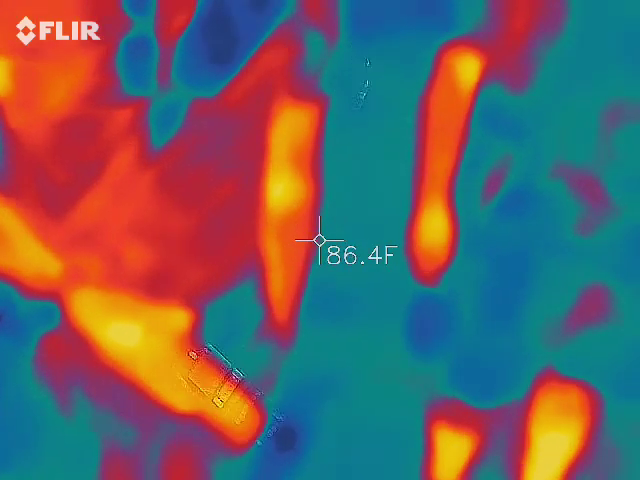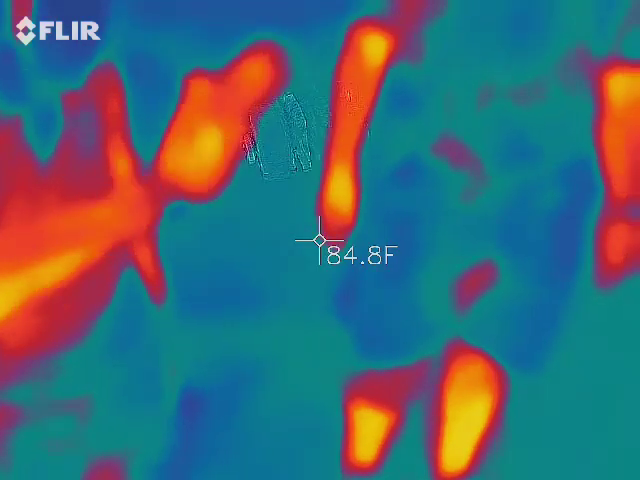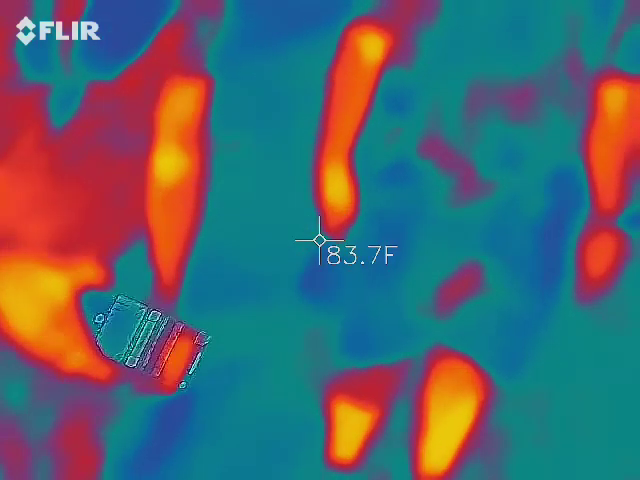And of course, if you were a car thief, that would be your favorite tool because you can then see which cars have been here the longest and which ones haven't. Because it's based on their temperature.